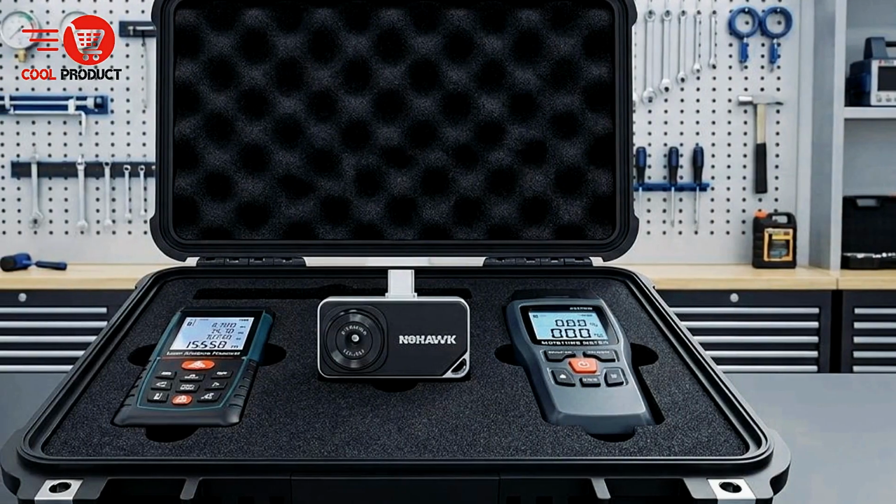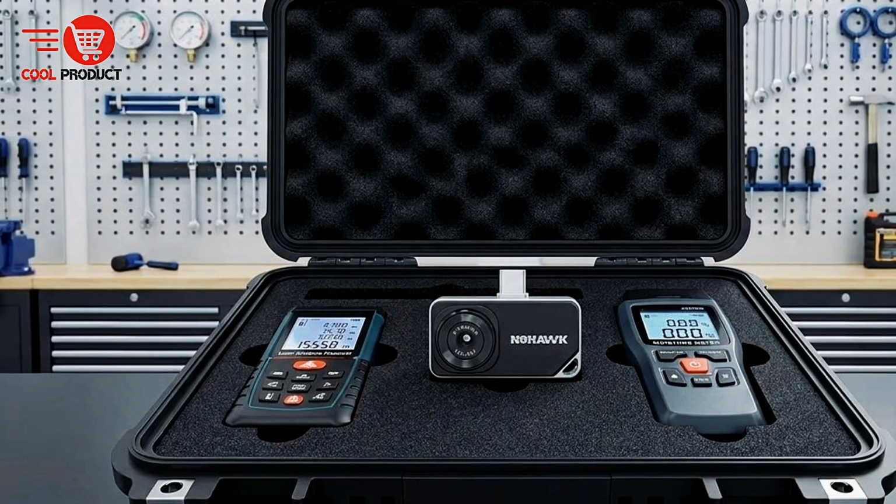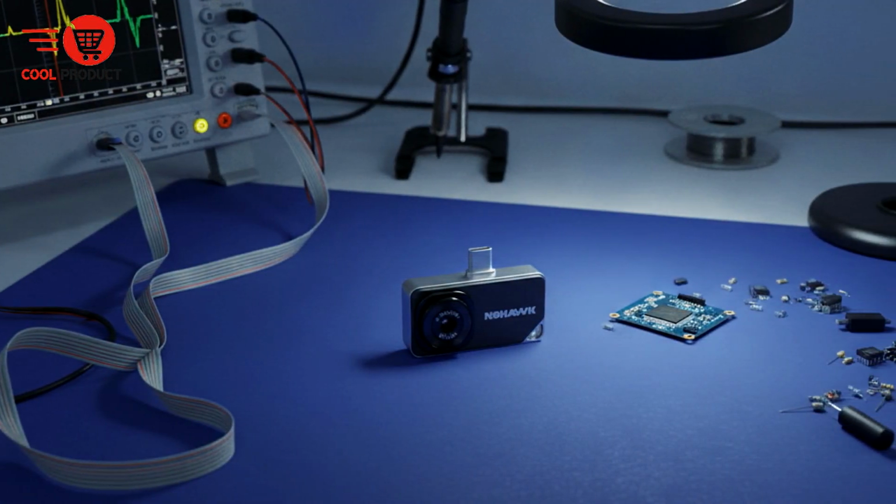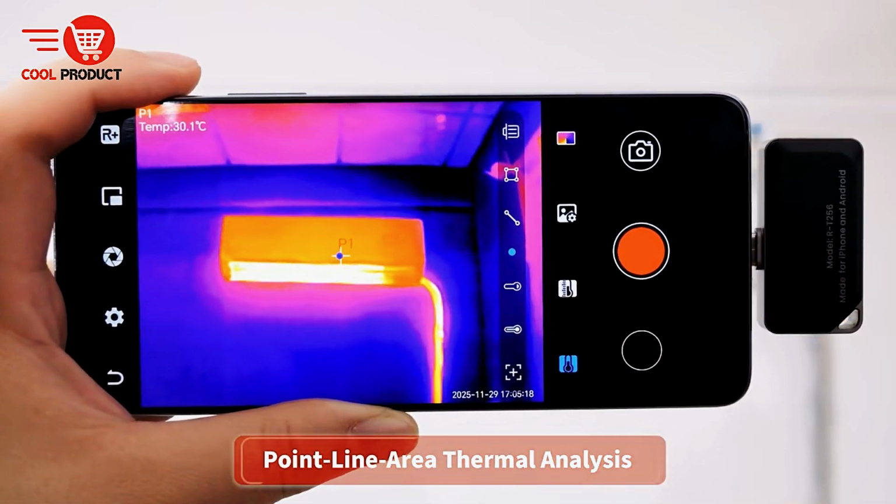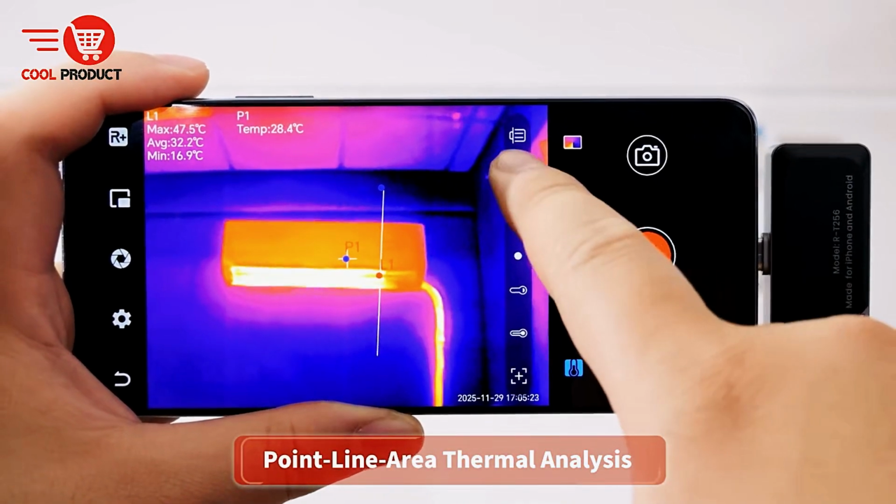The wide temperature range, from minus 20 degrees Celsius to plus 450 degrees Celsius, makes it suitable for many tasks. From checking frozen pipes to inspecting high-temperature mechanical parts, this device handles it all with confidence. The intelligent app integration adds even more value.